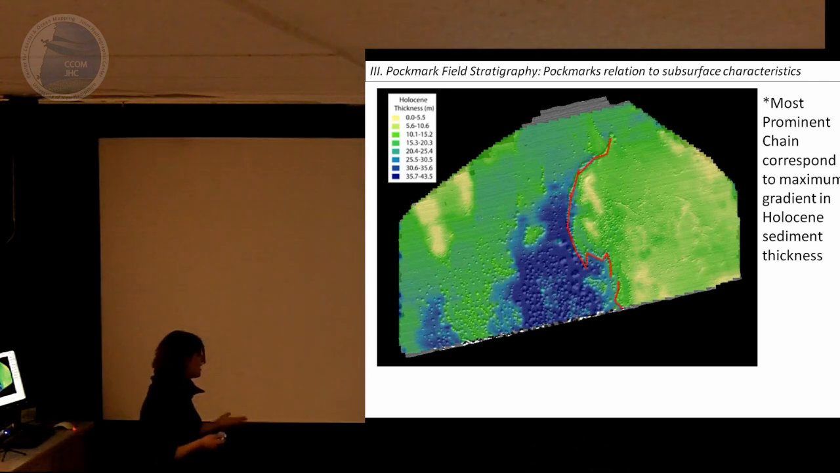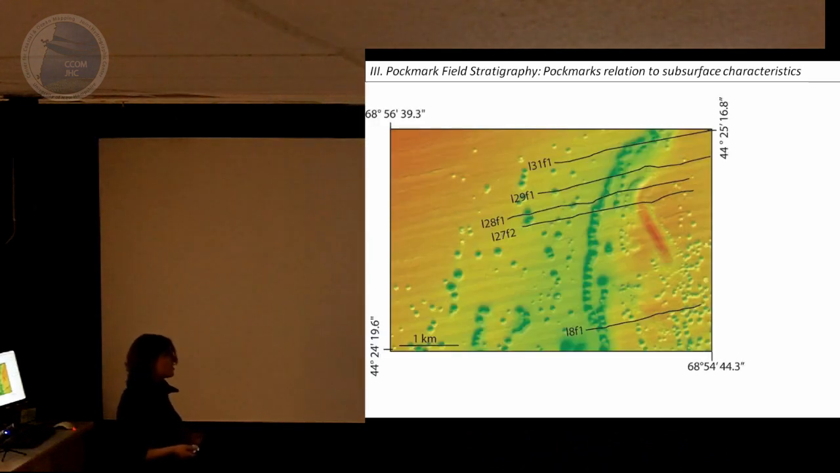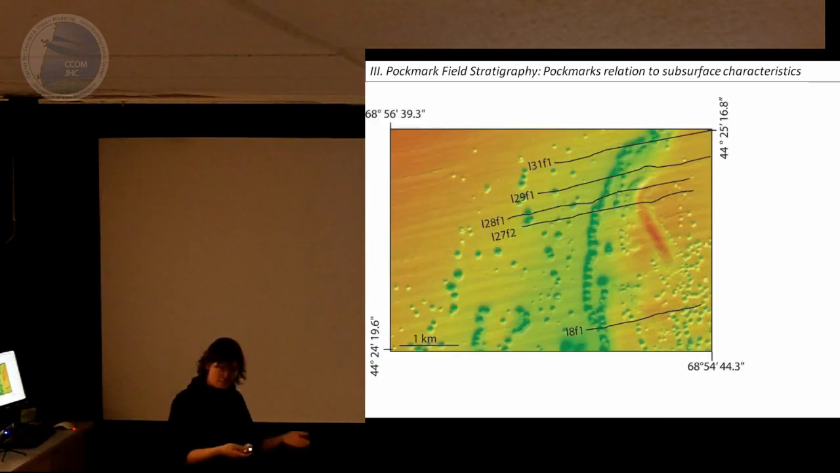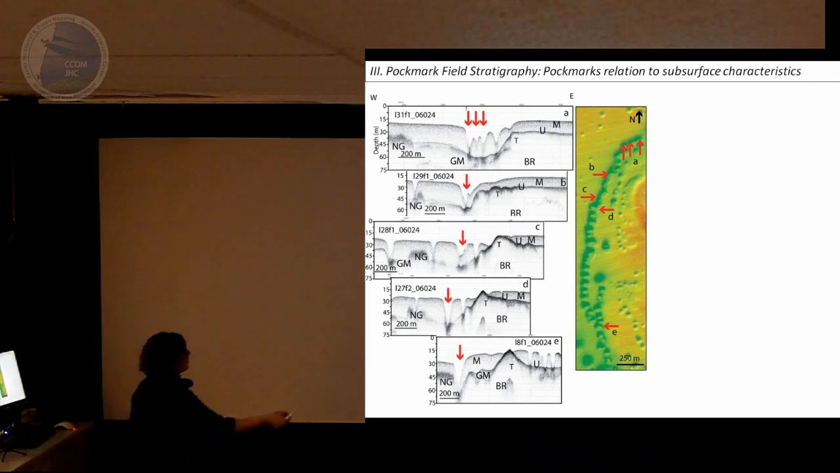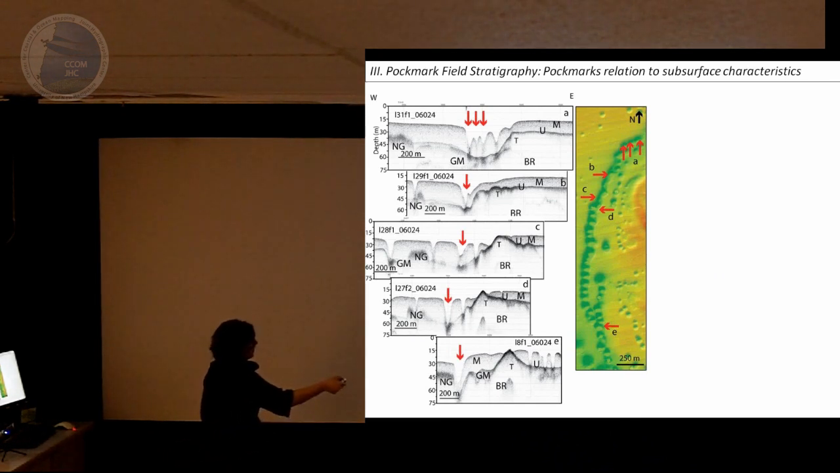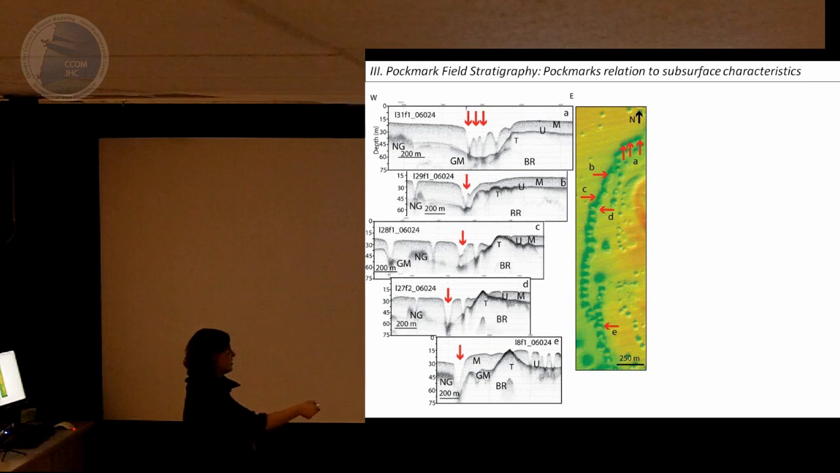If you look at the major chain of pockmark fields, those are generally related to a nearshore basin. Just to show you something, these seismic lines correlate to where these arrows are, and as you can see, this chain of pockmarks just follows this irregular high.